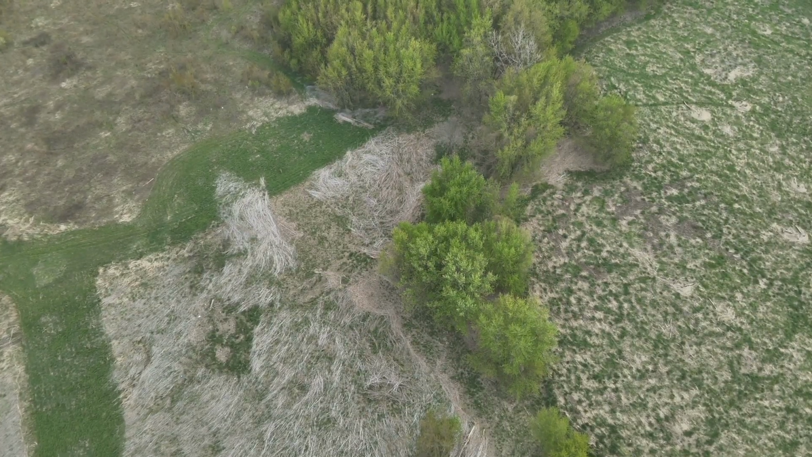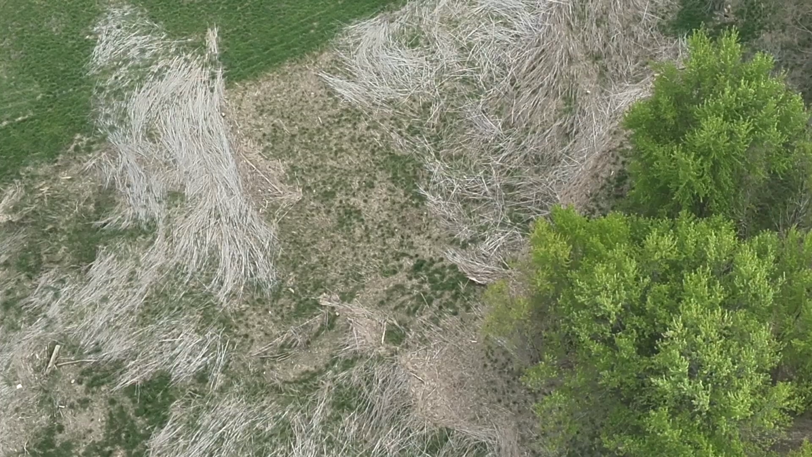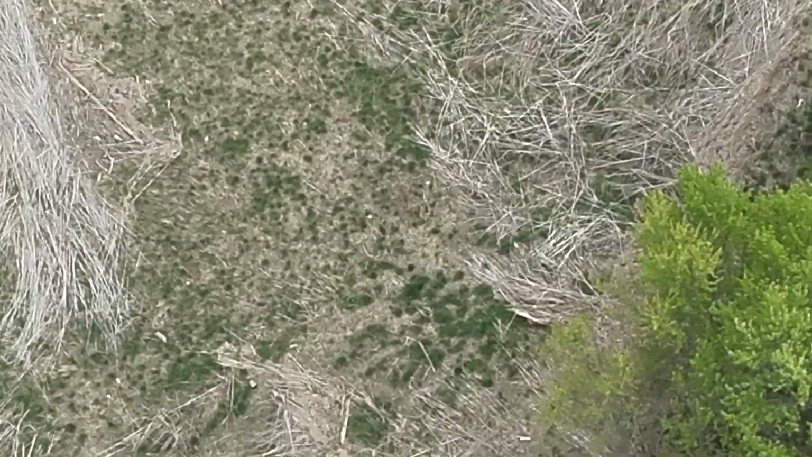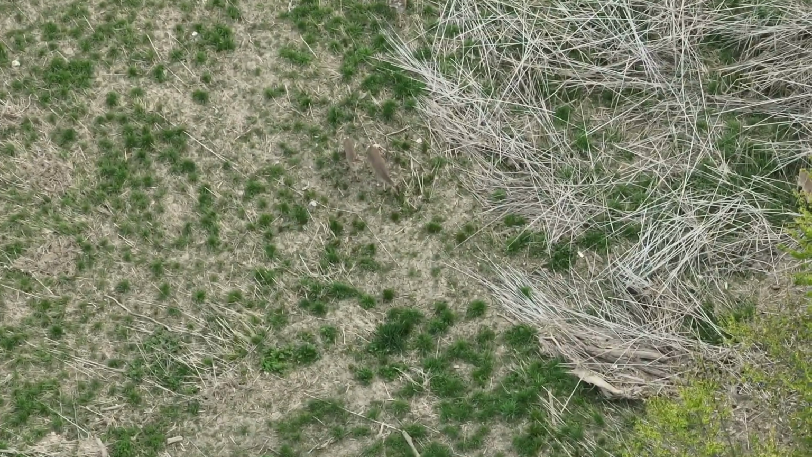Here's a zoom look. We're looking at the animals, getting the drone in position. What you don't see in this particular view are the drone controls that have the sight window for zooming in and out of the deer. It's a little bit distracting, but here, we can get right down to where the deer are.